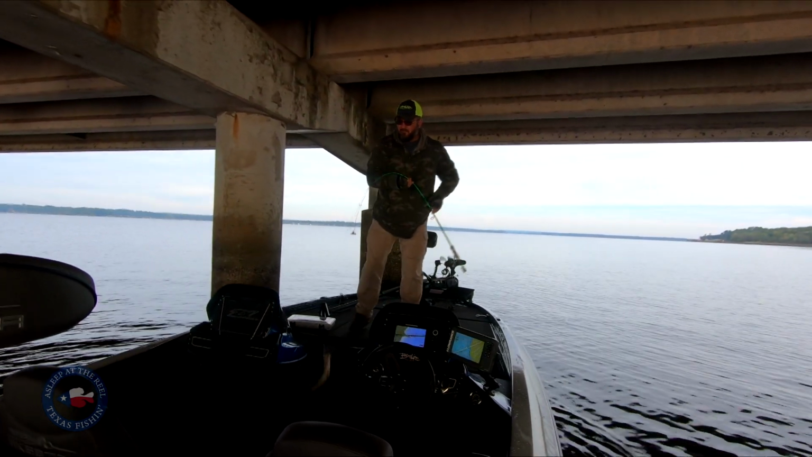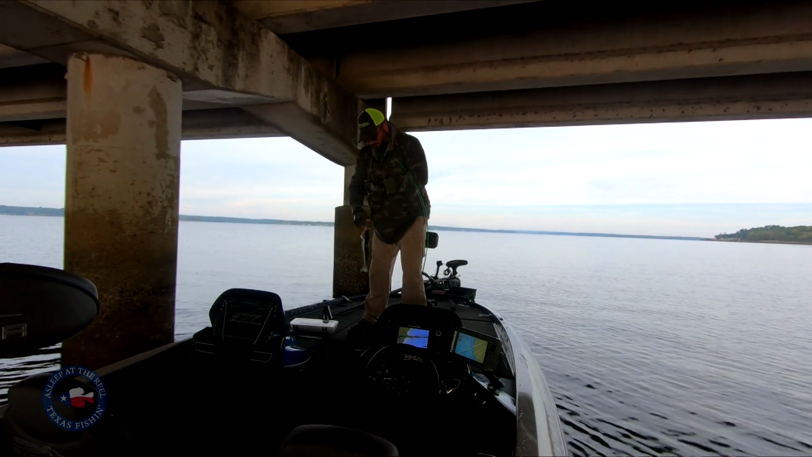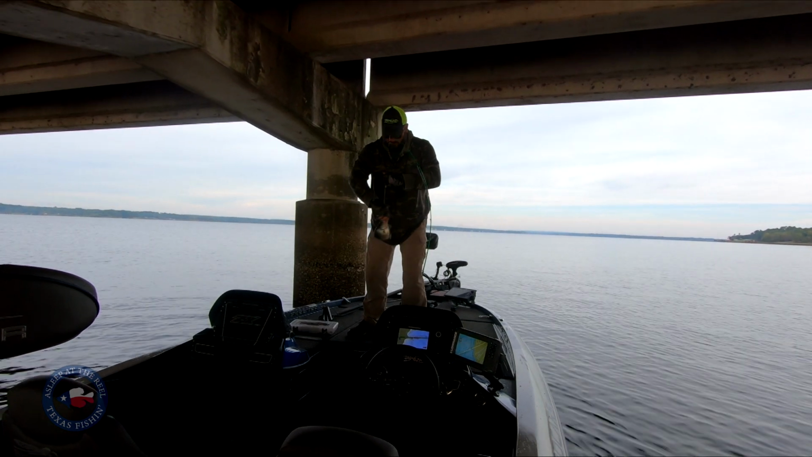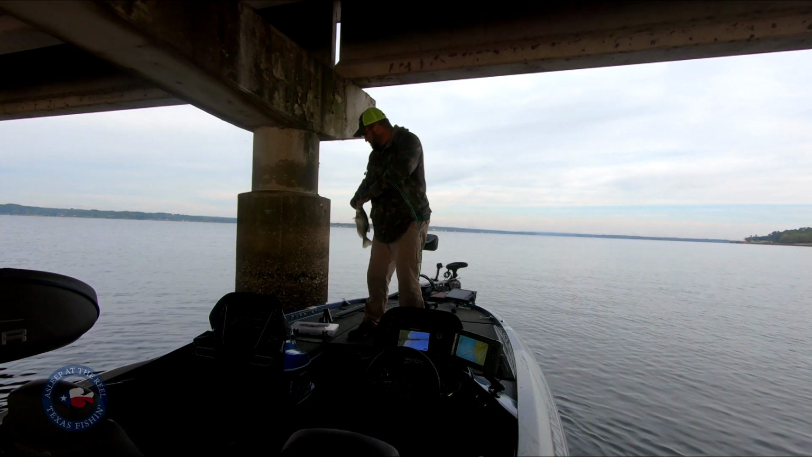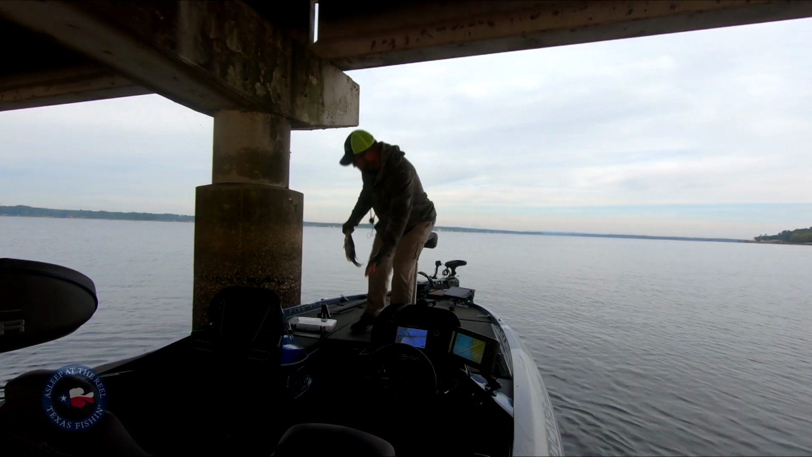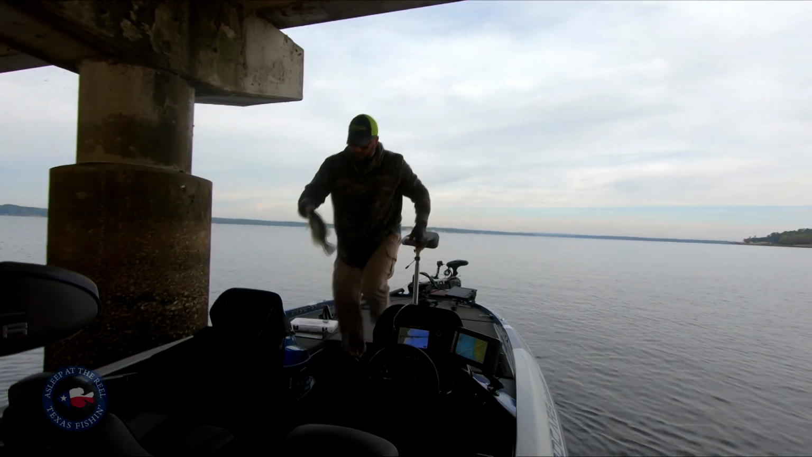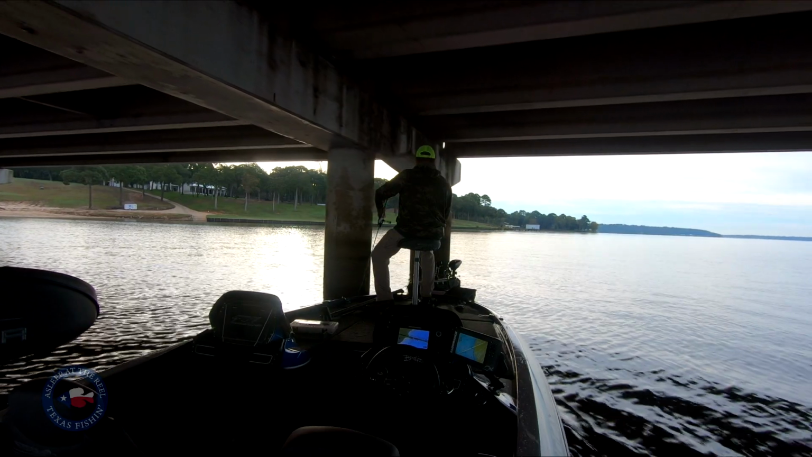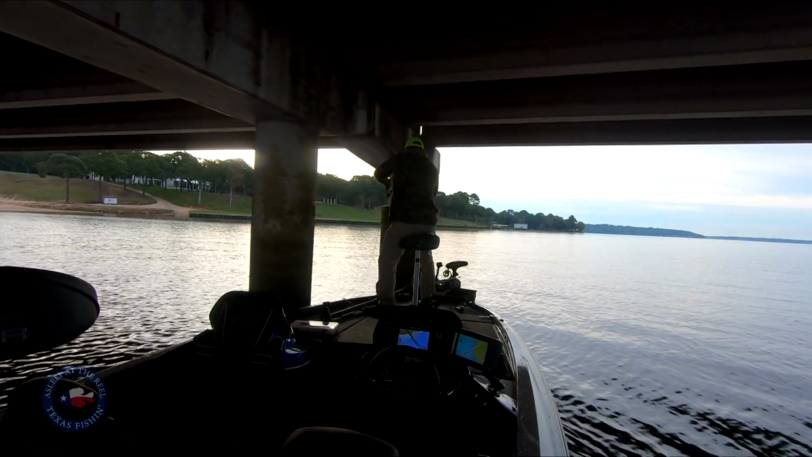So here I'm using the 7-foot BoneHead rod, green and black. They also have black and green, but normally I use on the brush piles, which you'll see in a few minutes, the 10-foot BoneHead rod. Here I'm using the 7-foot, and they are just as good. Real sturdy in the rear end and very flexible in the front. Can't beat those.